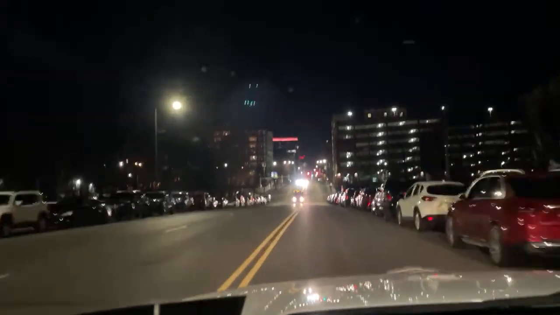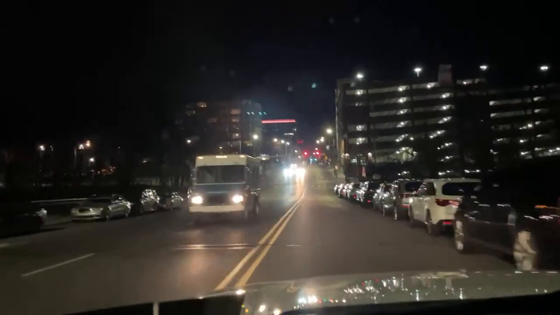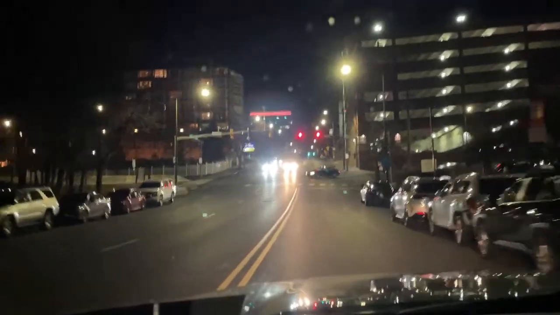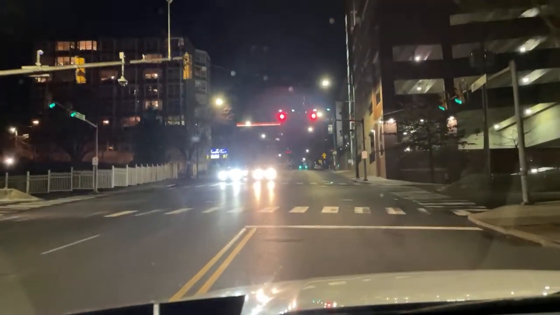Uh-oh, that cop's not going to have them double parkers back there, see? Because we're going around, he's going to stop. His lights are going to go on any second. He's pulling. Let's see what he does. He's down there, he stopped. Huh.